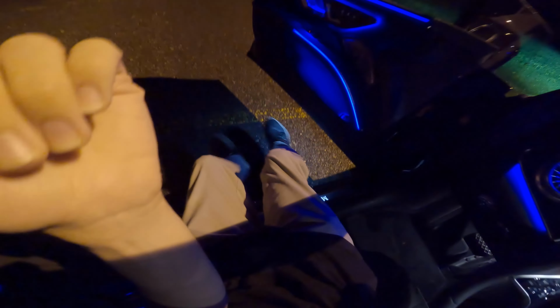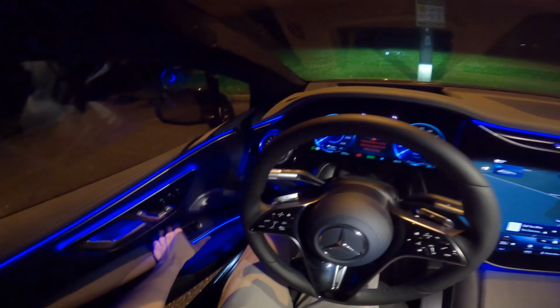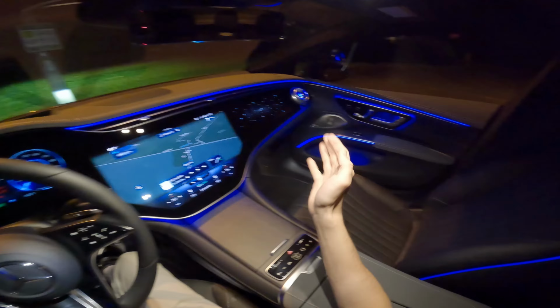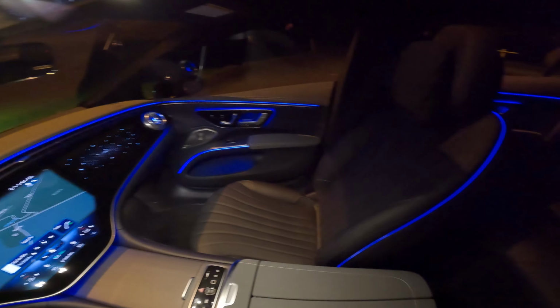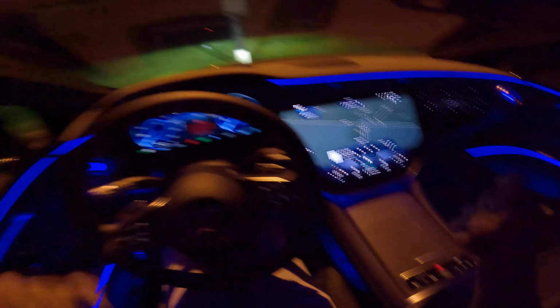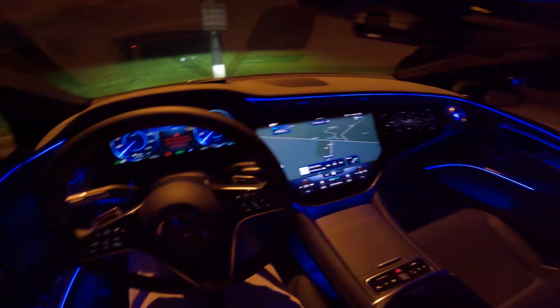Make sure that we keep as much moisture outside as we can. And well, welcome to the interior. I've set the ambient lighting to blue, which is not something I would normally use, but it is the most intense and it looks the best on video. We can go through them a little later on.